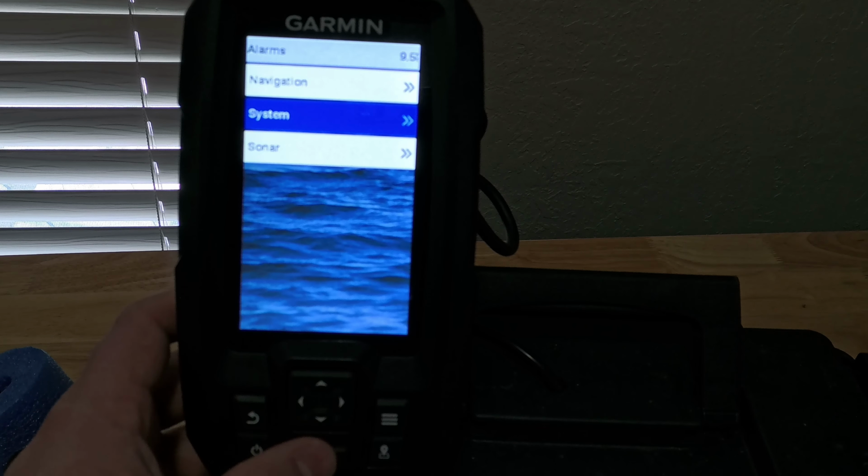Generally, when I'm using this, I'm going to keep it the lowest setting. And what's going to happen is on your traditional screen there, it's going to pop up little fish marks and it will show the size of it. If it's a big one like that, it's gonna be a bigger fish. If it's one like that, it's gonna be a medium-sized fish. If it's little tiny ones like this, this will be like your smaller panfish or something like that.